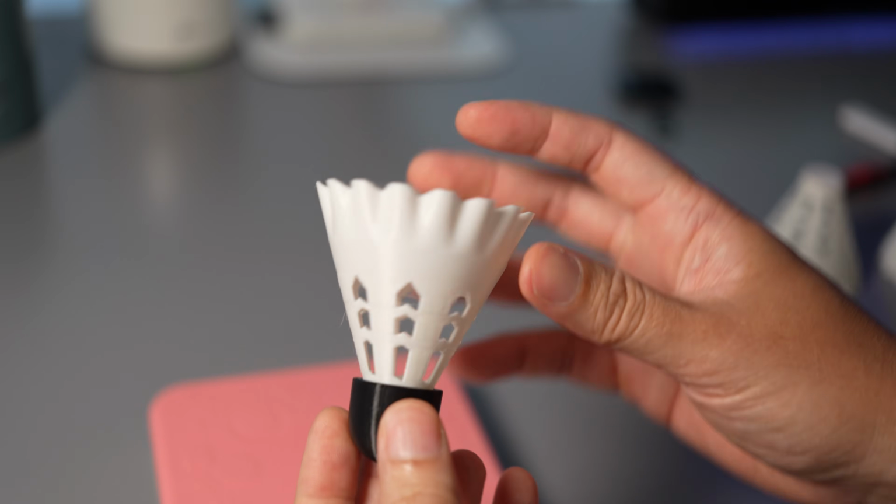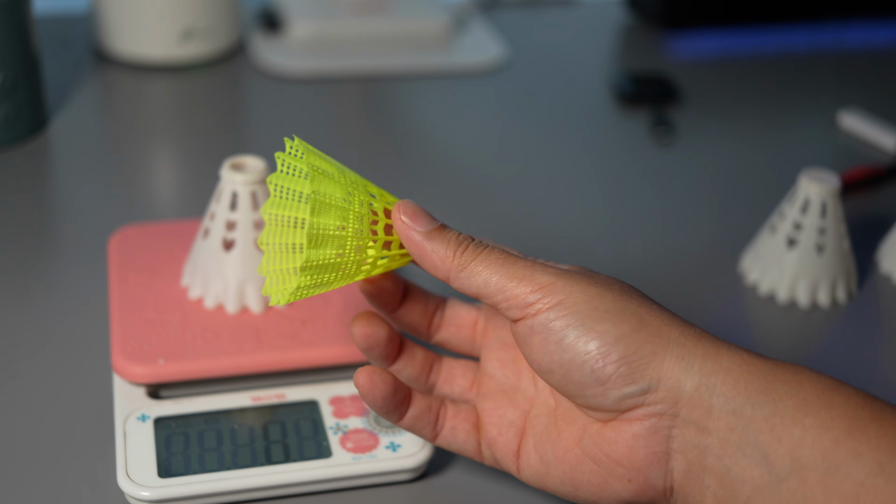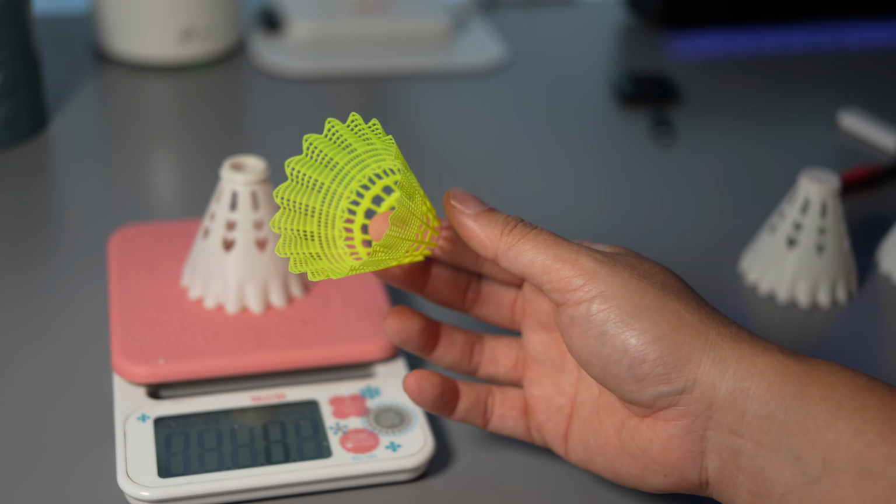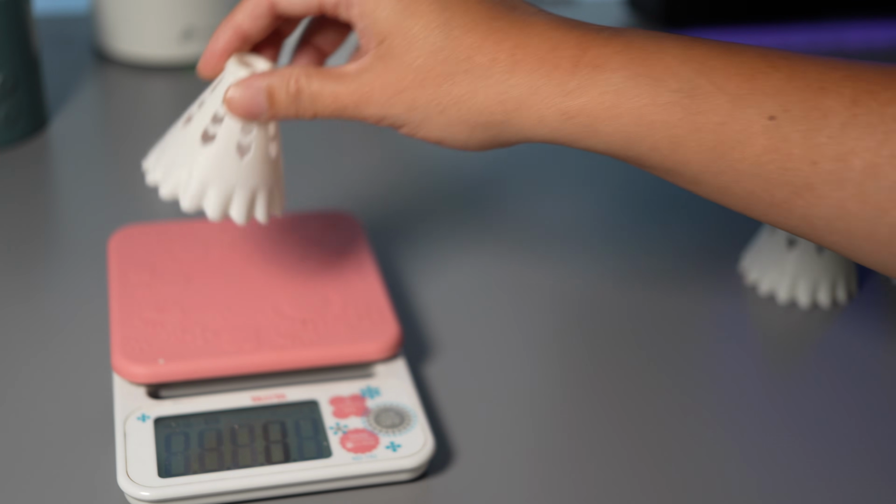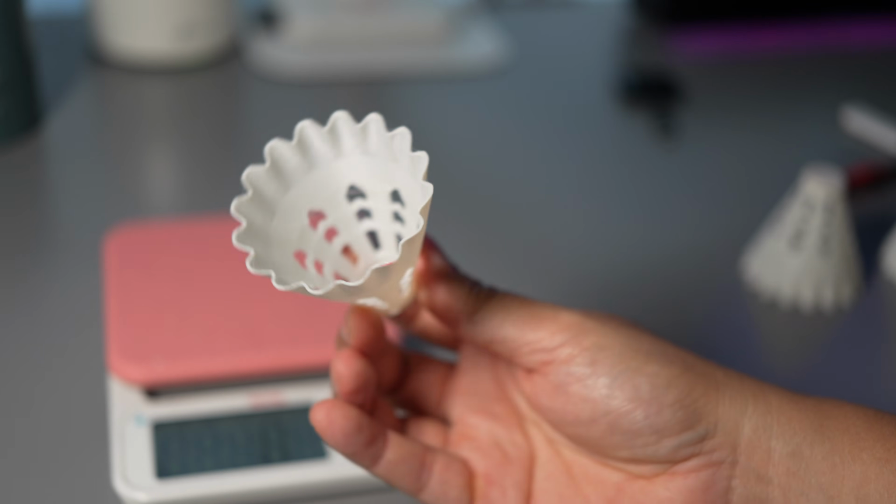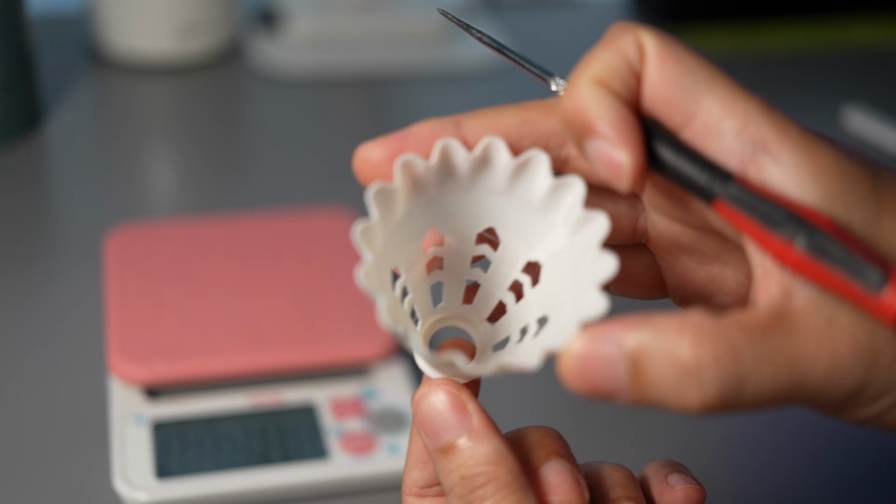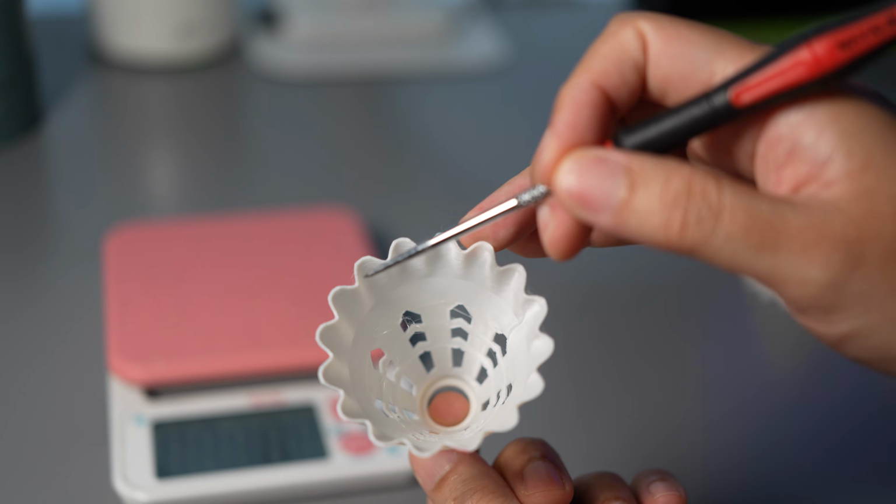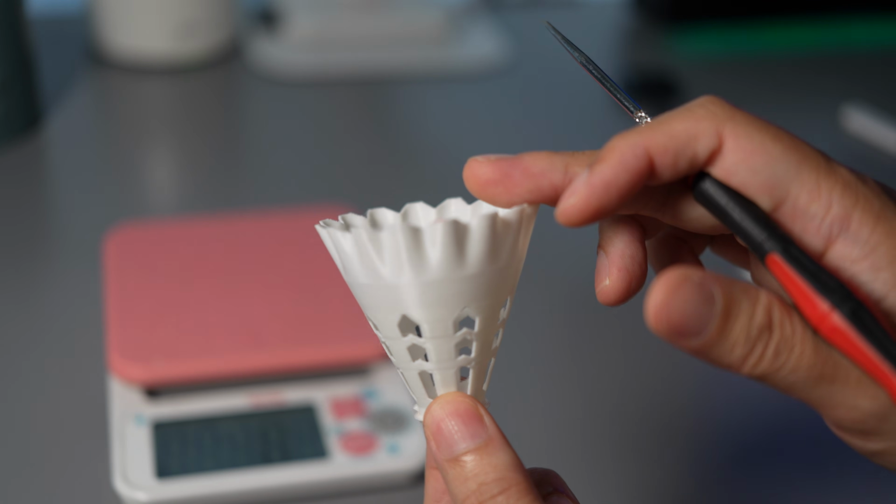Here's the printing result. The feeder weighs 5 grams. The original feeder weighs only 2 grams, so it's about 2.5 times heavier. This is the lightest version that I can do. The wall thickness is only 0.8 millimeter, so it's only 2 layers of the wall. I don't think that I can make it lighter than this.